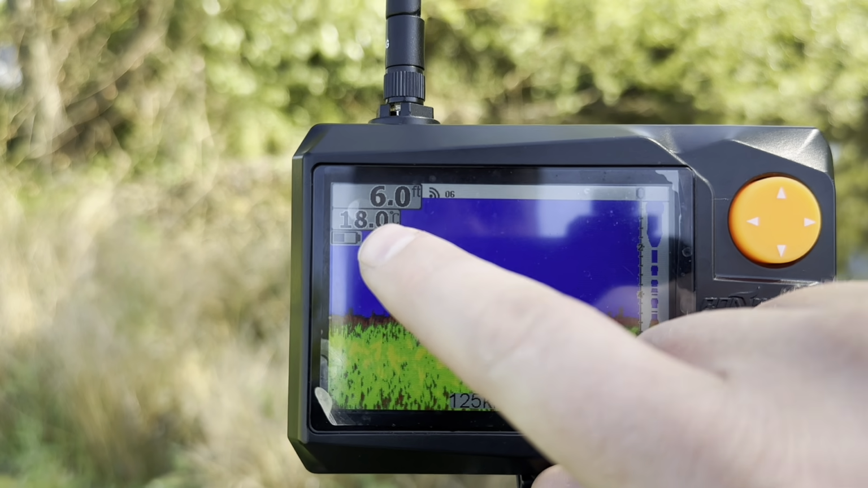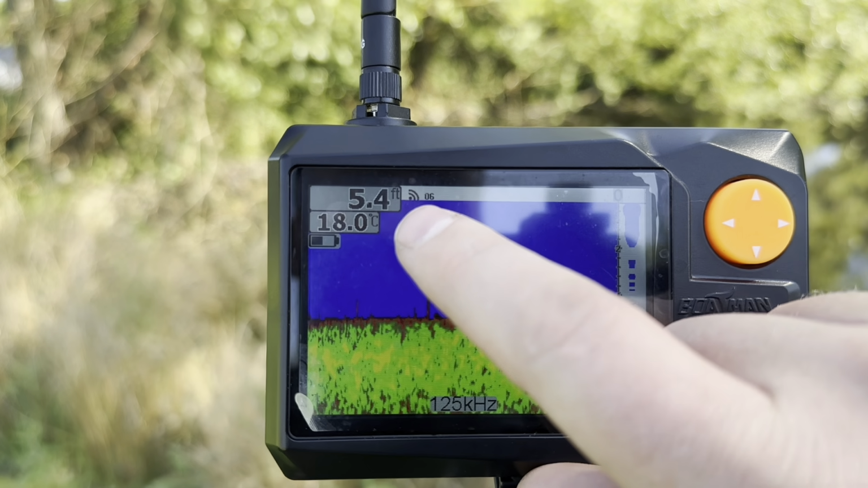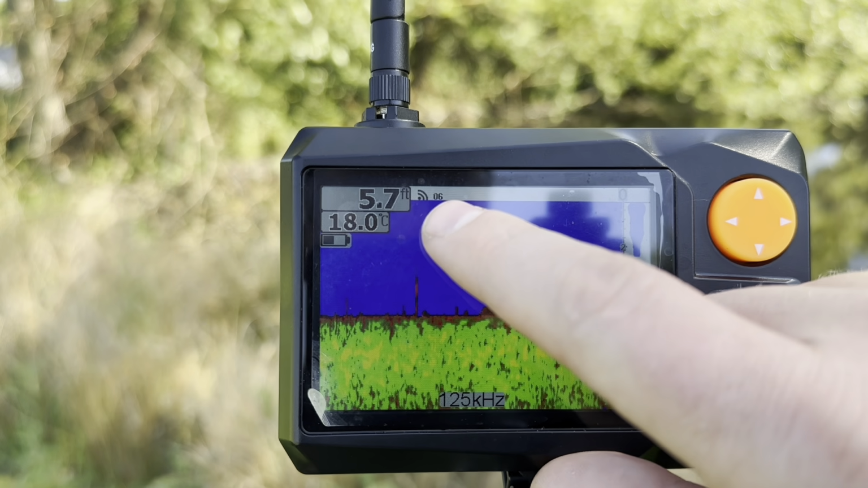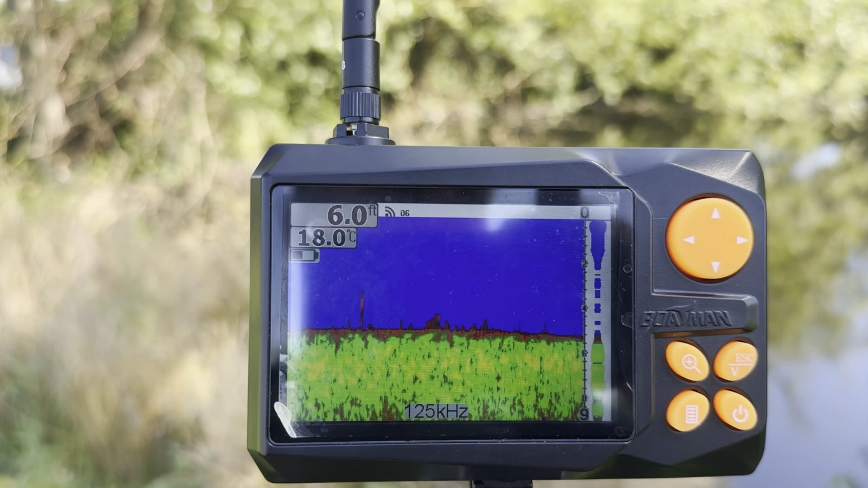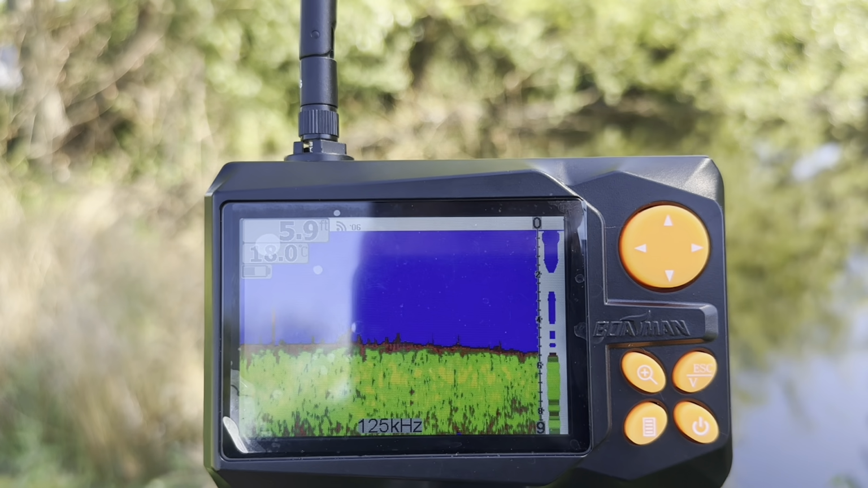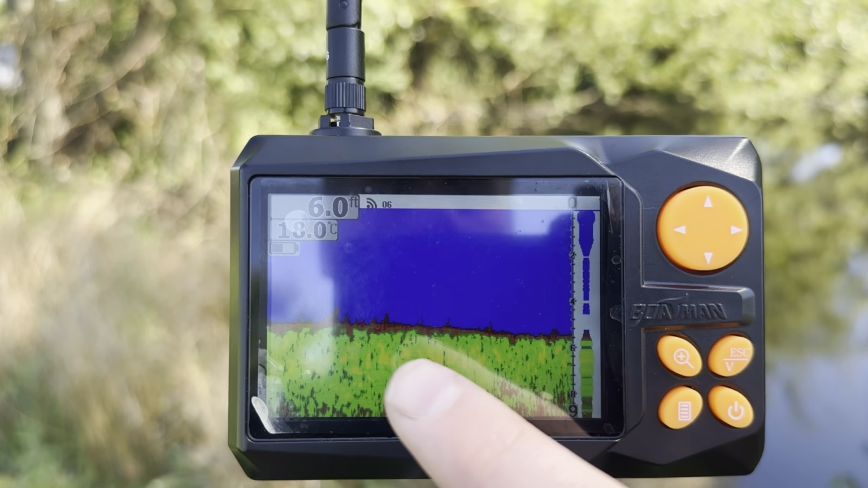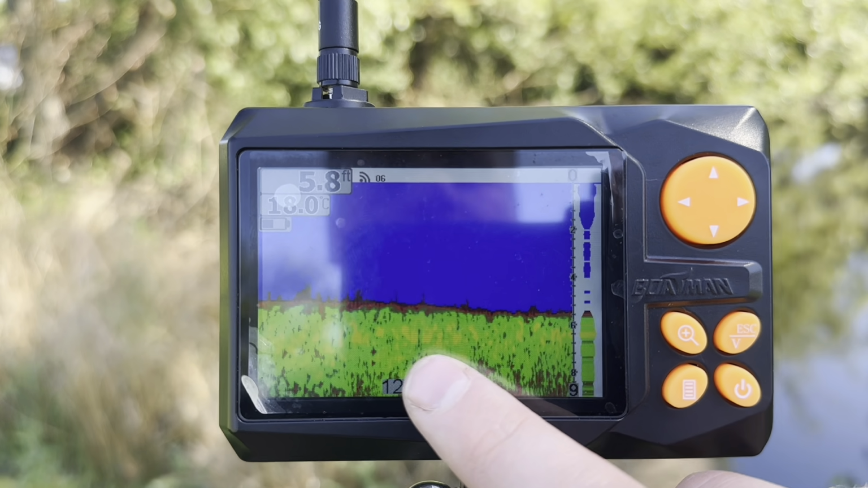Here is our water temperature. This is our battery life of the sonar screen. Here we have our signal strength, and the channel we're currently connected to, which you don't really need to worry about, or you shouldn't really ever need to access, but I'll explain how to do so if you should need to in a moment. And then that's pretty much everything. You then have the important part, which is your display.